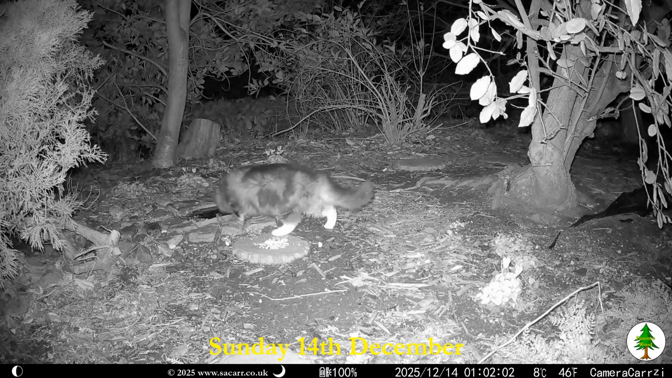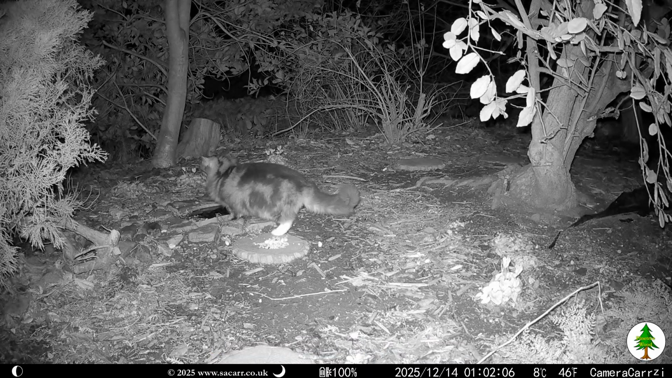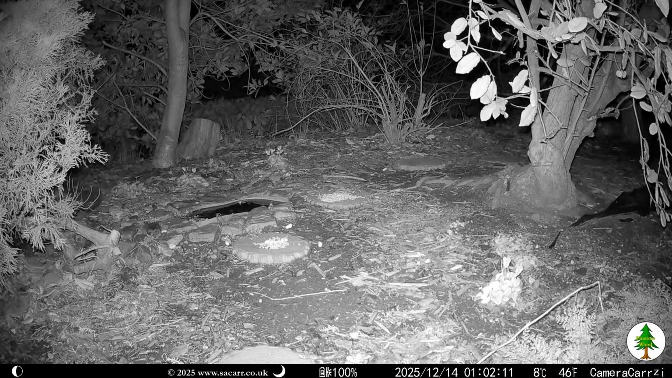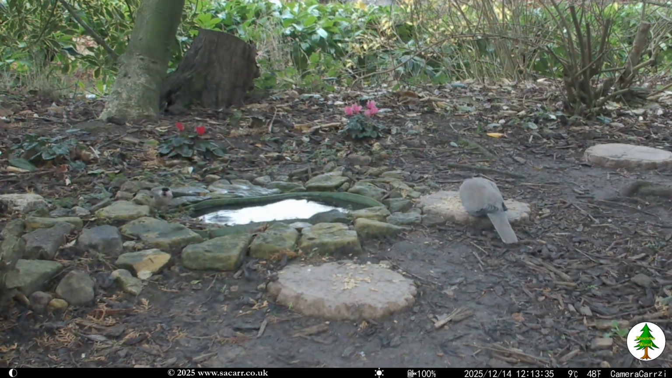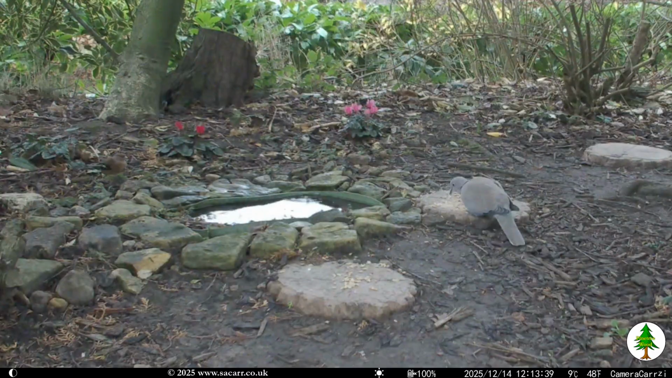Just after 1 a.m, Socks came from the lawn, stopped for a very quick drink, and exited towards the bottom of the wood. He was the only overnight capture. Not long after noon, the dove was by the pond, when a marsh tit landed at the end of the pond. As the marsh tit left, a chaffinch arrived.